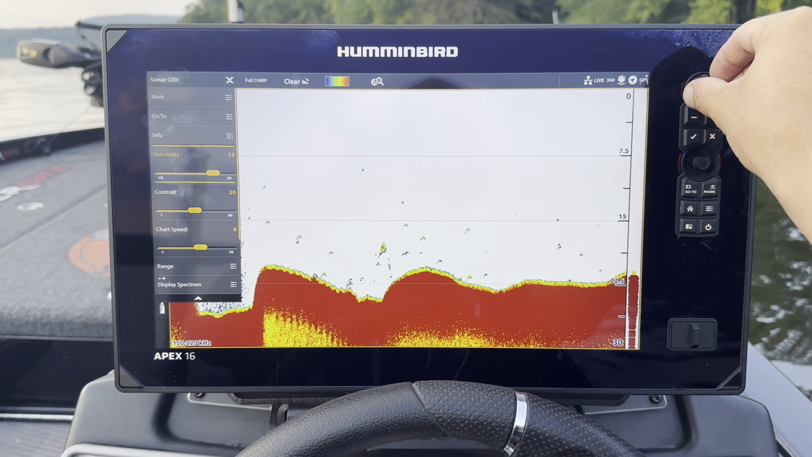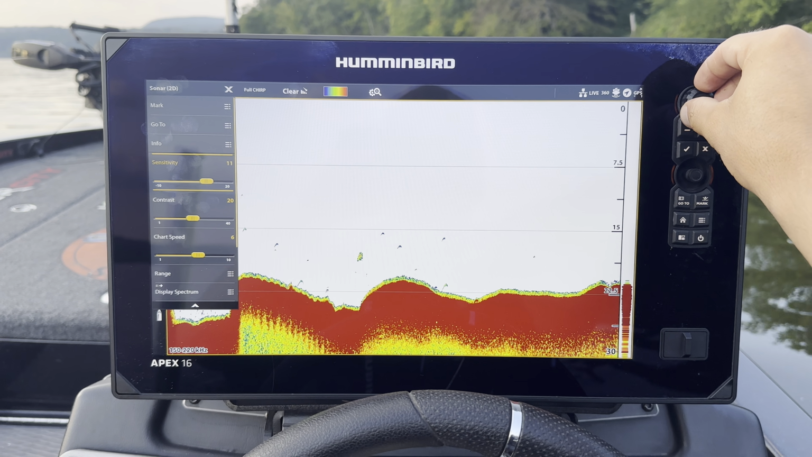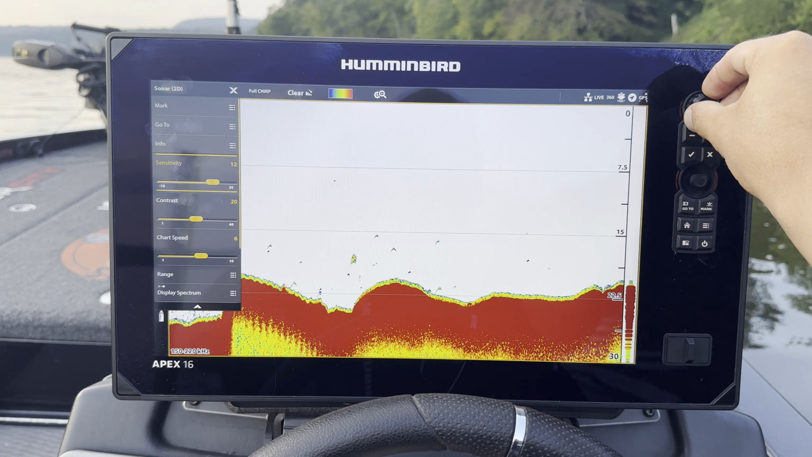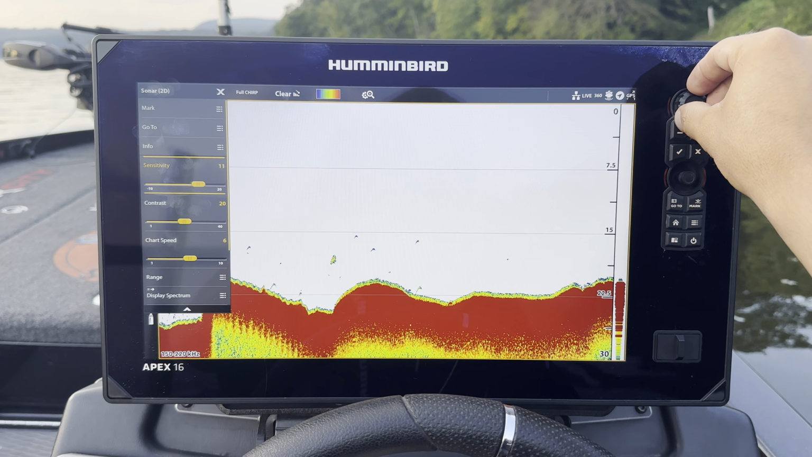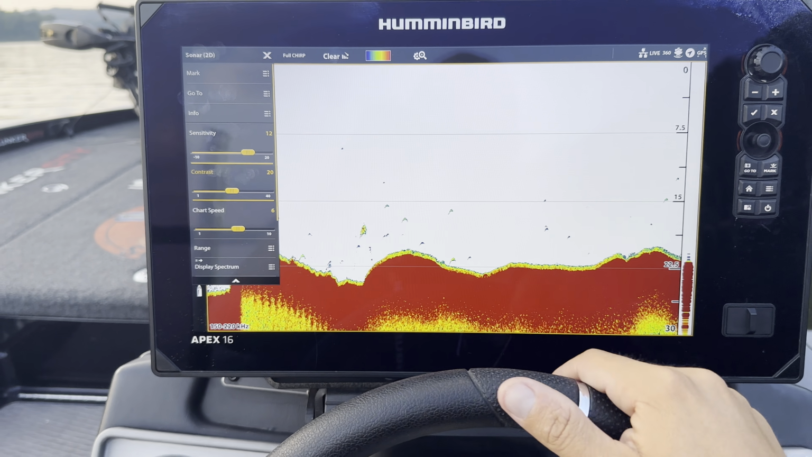As you start to drop it down, you start to get rid of some of those smaller fish. You don't really need to see that, right? So I'm gonna probably set it somewhere between 10 and 12, right? I want a little bit of detail. I don't want too much detail. Let's say 12, and then let's go contrast.